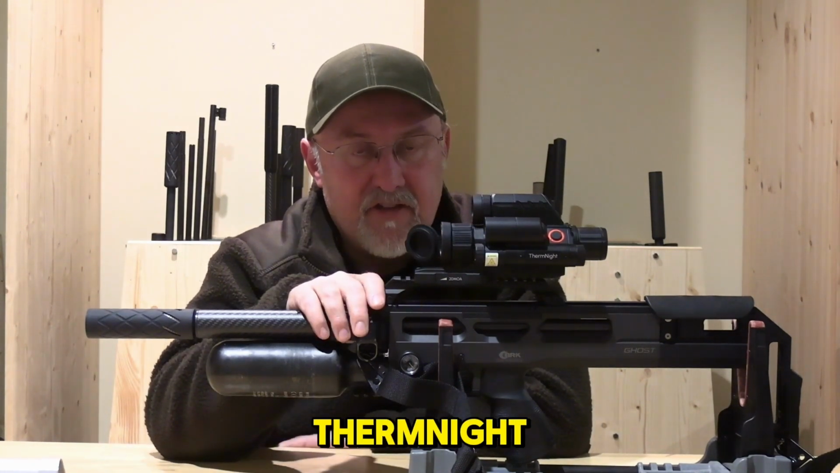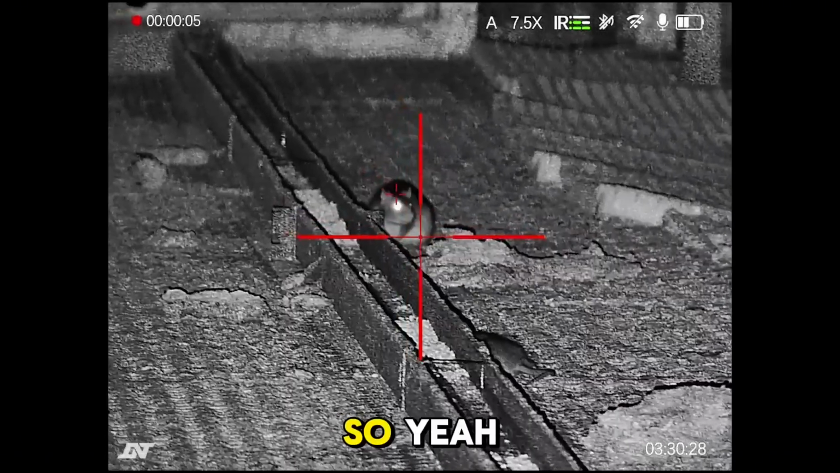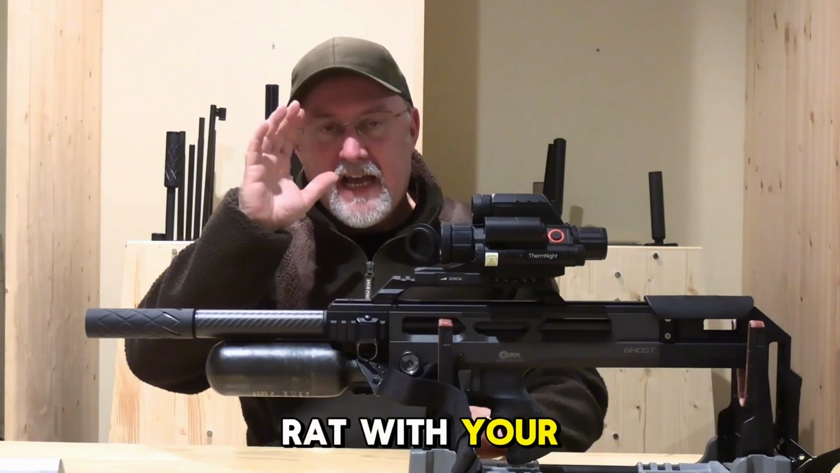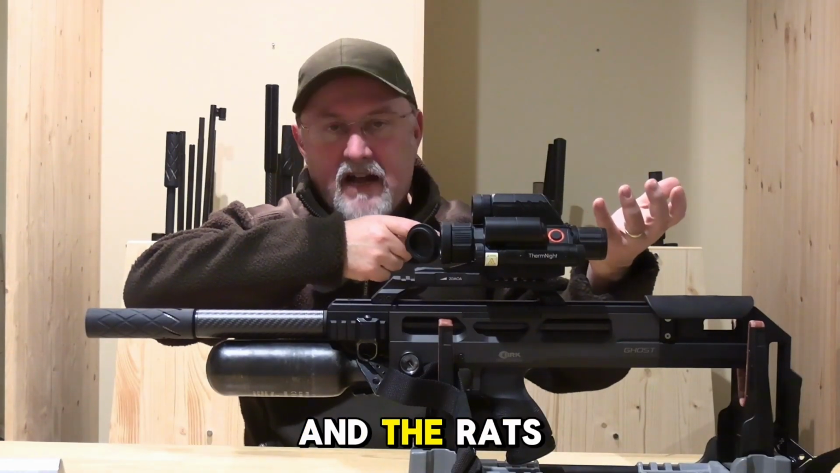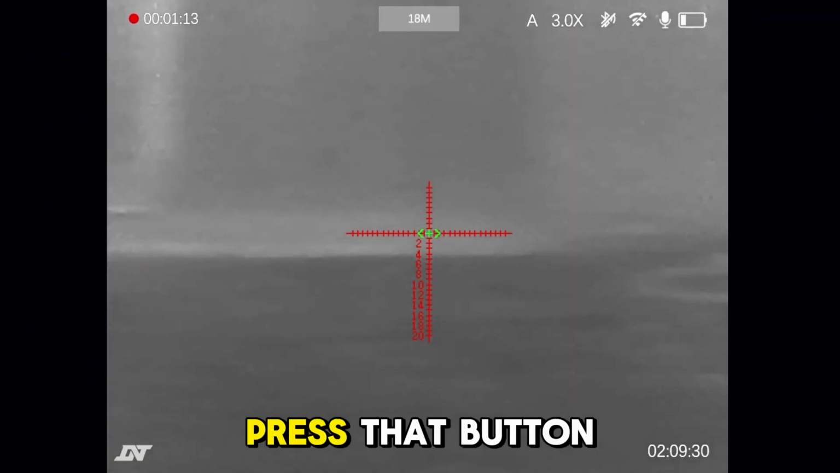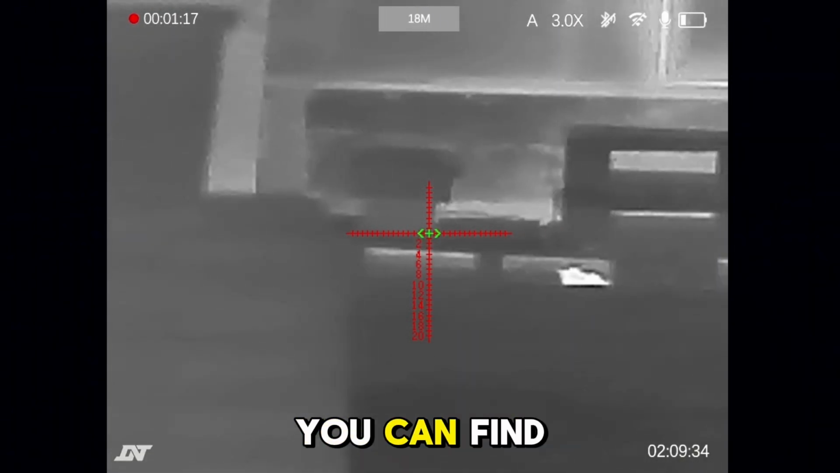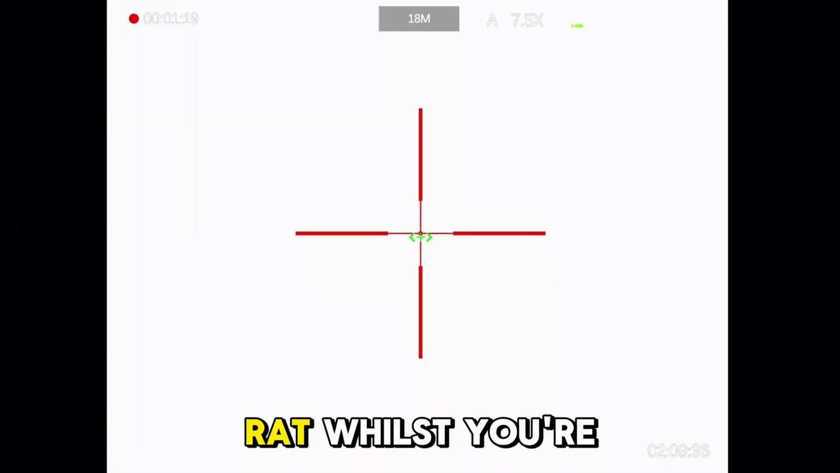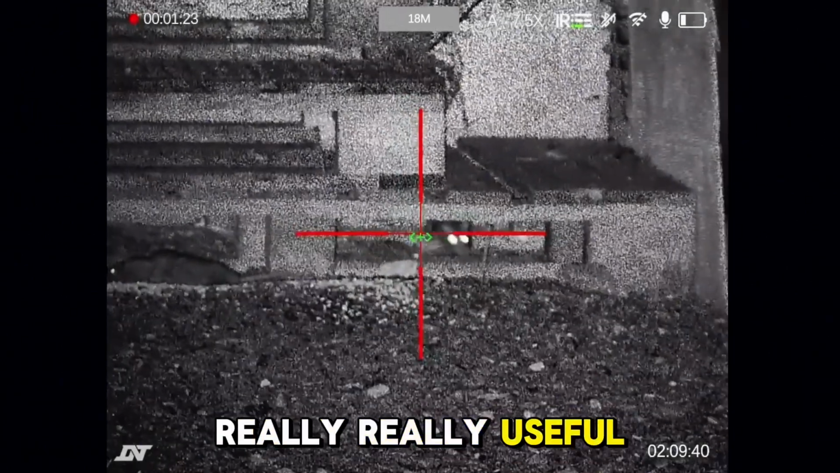With the ThermNight, you can do all of that whilst you're on aim. So let's say you spotted your rat with your handheld, you put your handheld away, you're on aim, and the rat's disappeared. Press that button, you go into an instant IR mode so that you can reacquire that rat whilst you're actually on aim. Really, really useful.